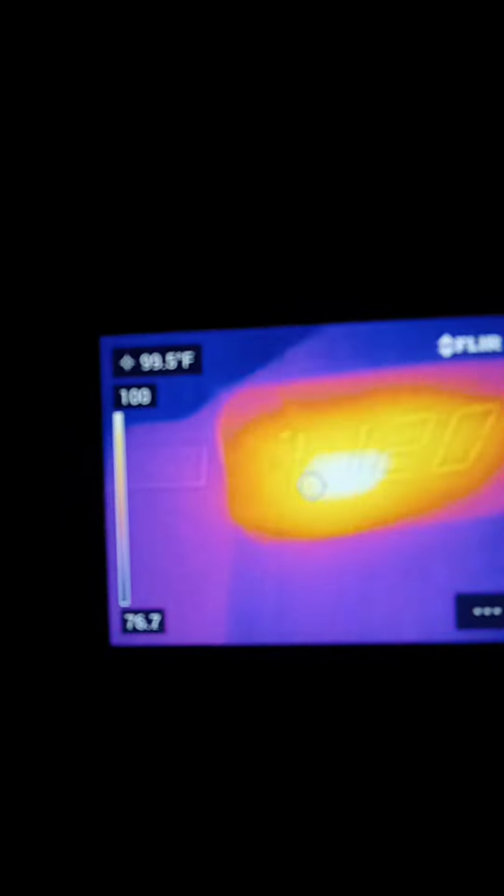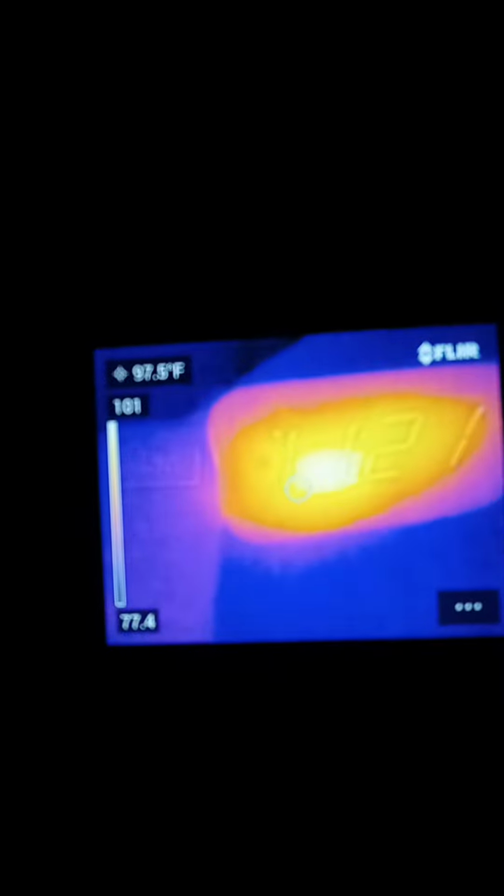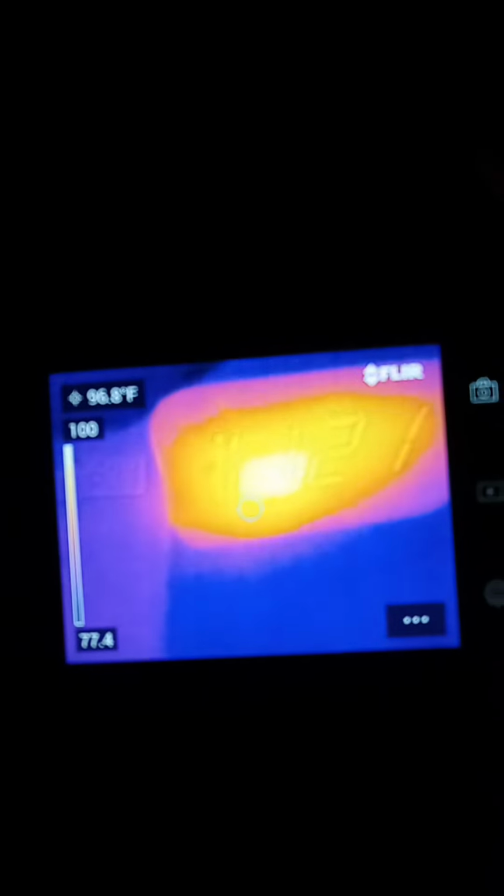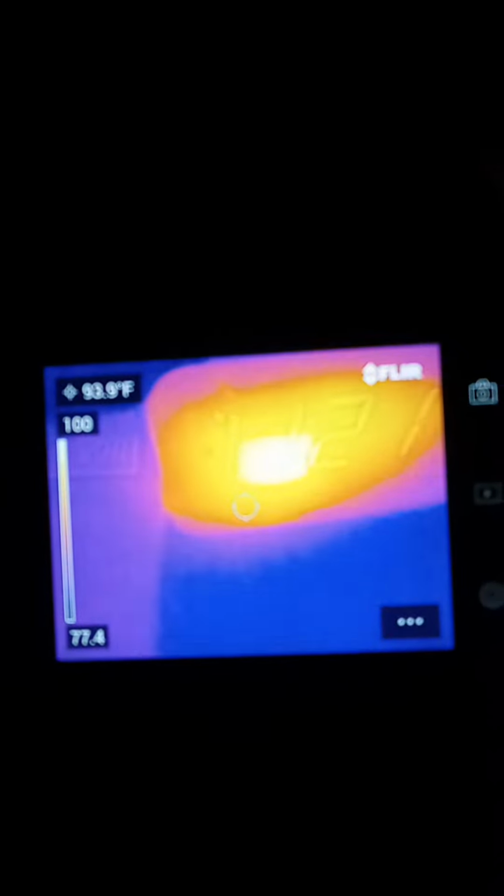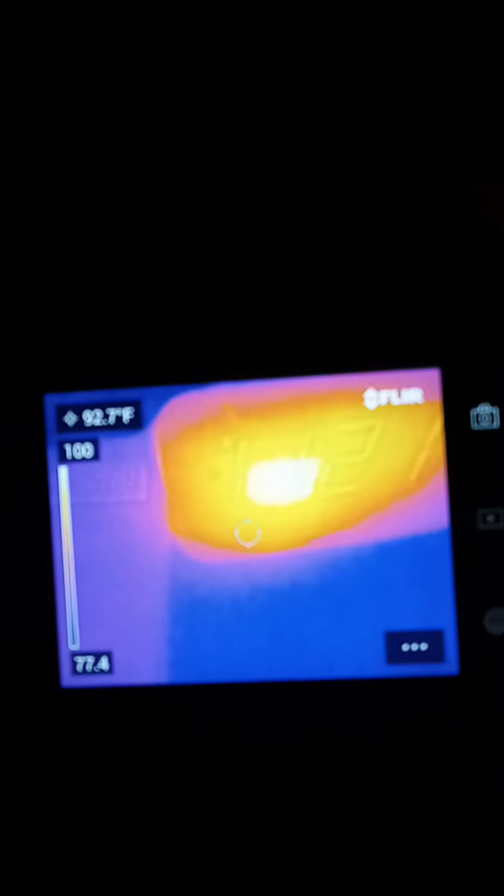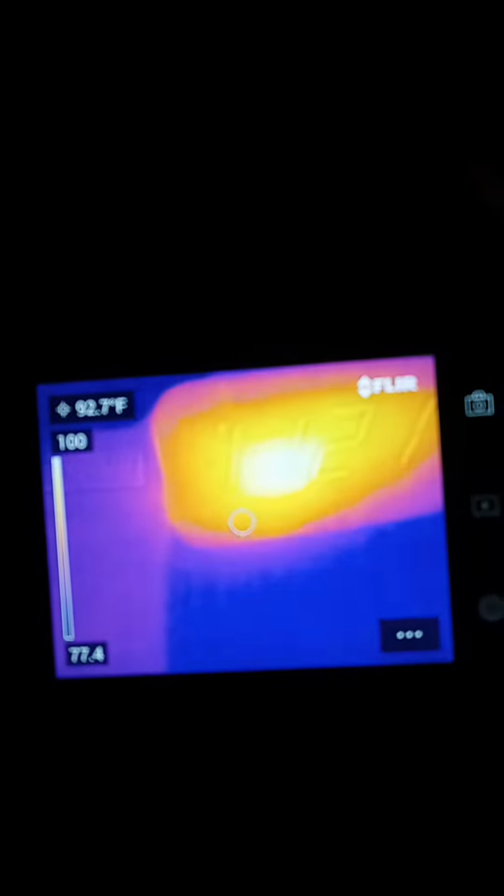I'm using my C5 Flare thermal camera. The yellow area is the hottest part of the digital alarm clock. It's kind of like yellowish white. And it's a reading of about, as you see in the top left-hand corner, about 97 degrees, 0.7 degrees Fahrenheit. Let me say that correctly. It's about, well, it's going down now.